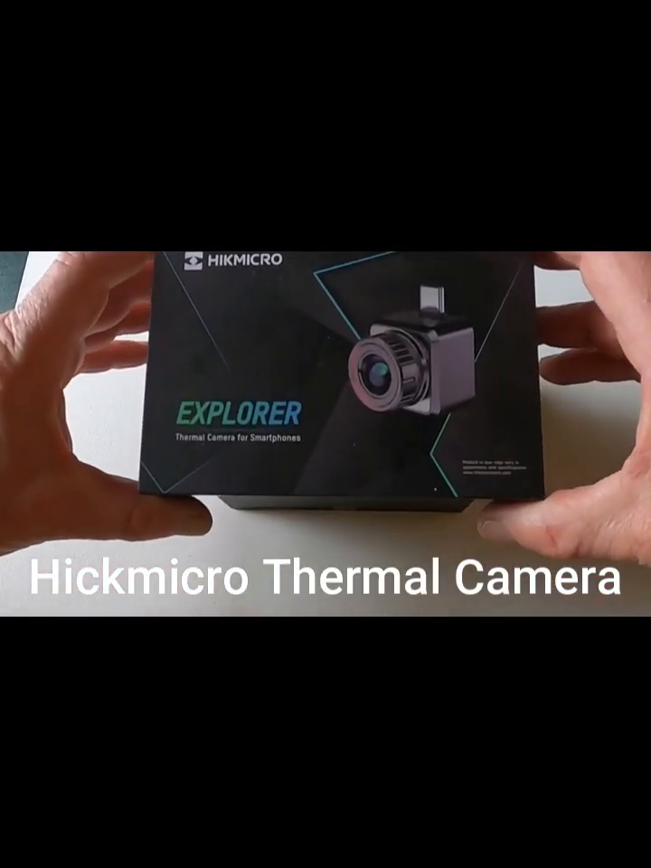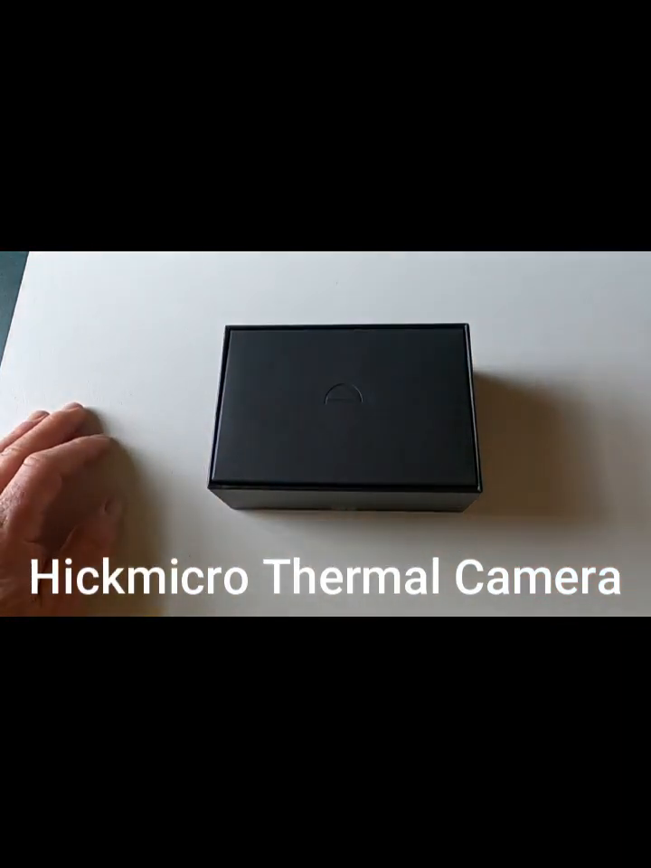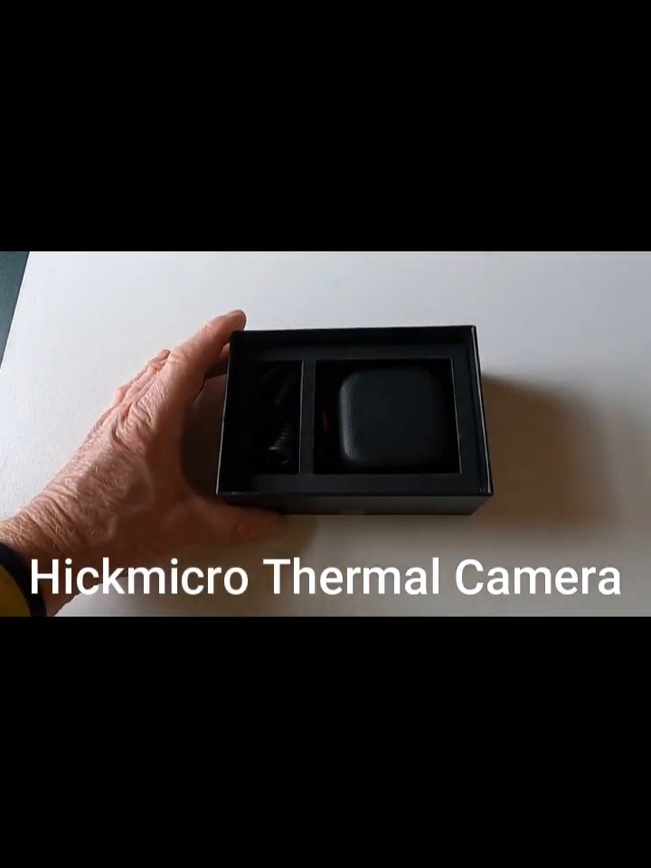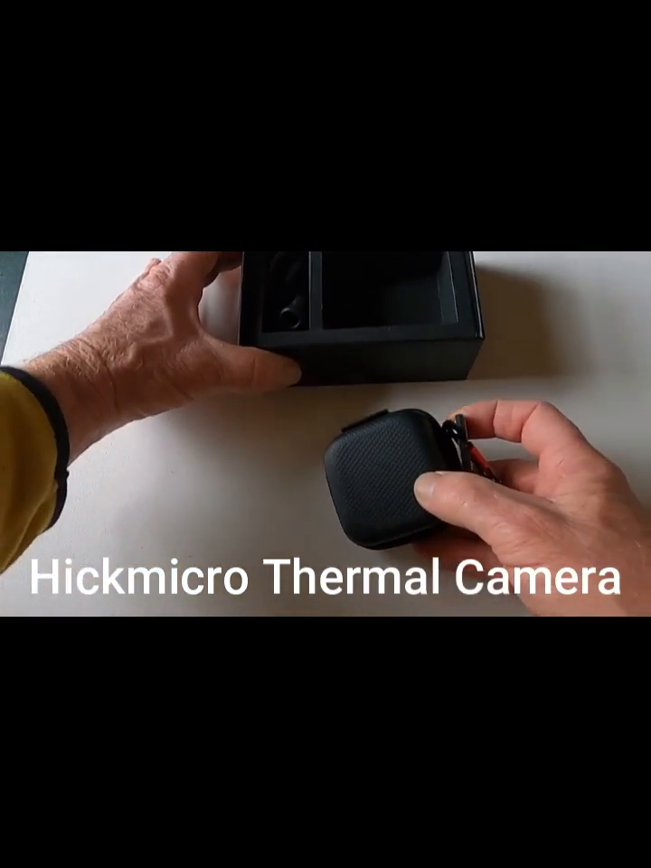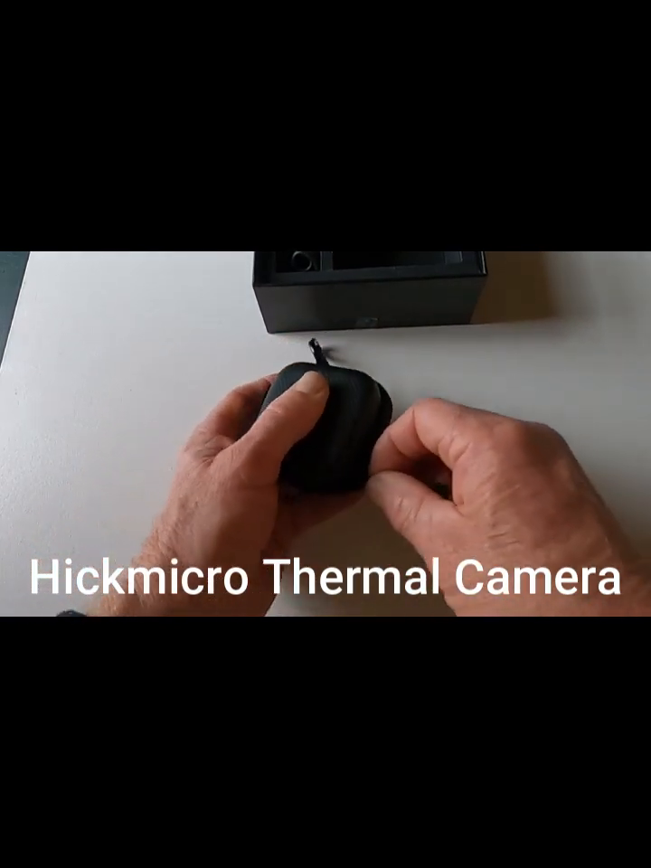Hello, this is the Hickmicro thermal camera called the Explorer. I'm just going to quickly open it up and show you what's inside. Won't do it for a long time. As you can see, it's actually a very small camera that plugs into the bottom of your phone.